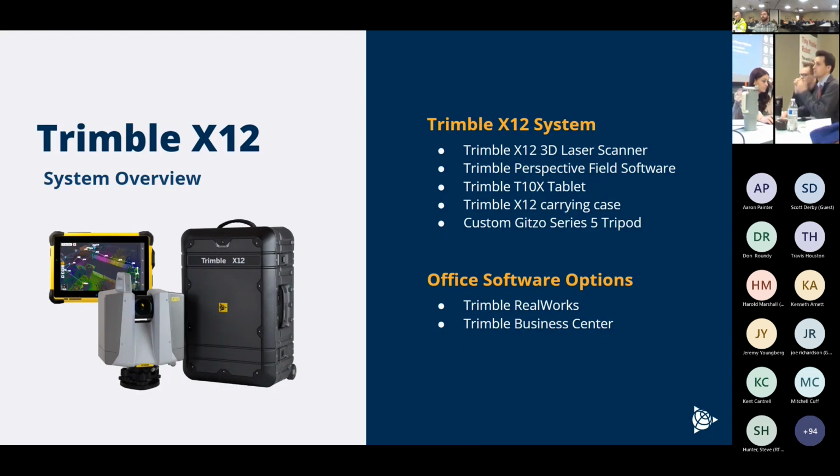So here's just an overview of the X12, what would come with it. We sell it in a couple different forms, right? So you can order it with a tablet or you can order it with a BYOD. But basically, in general, you get the scanner itself. You get the Perspective field software.